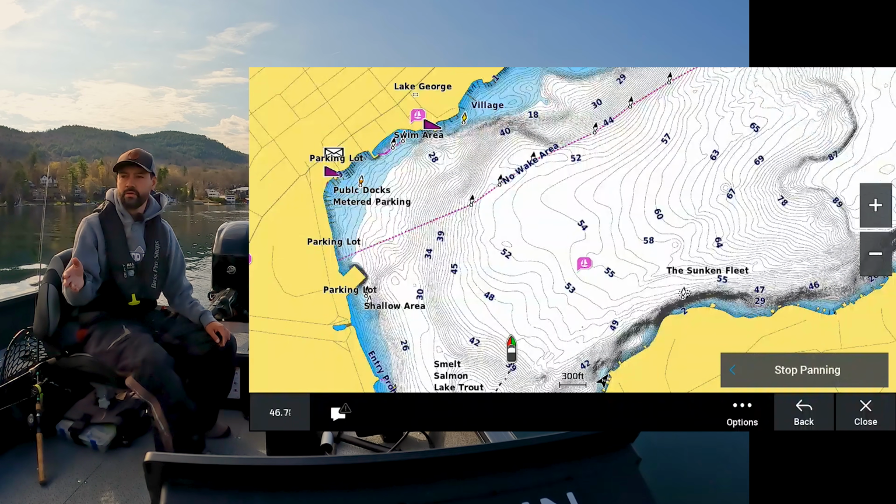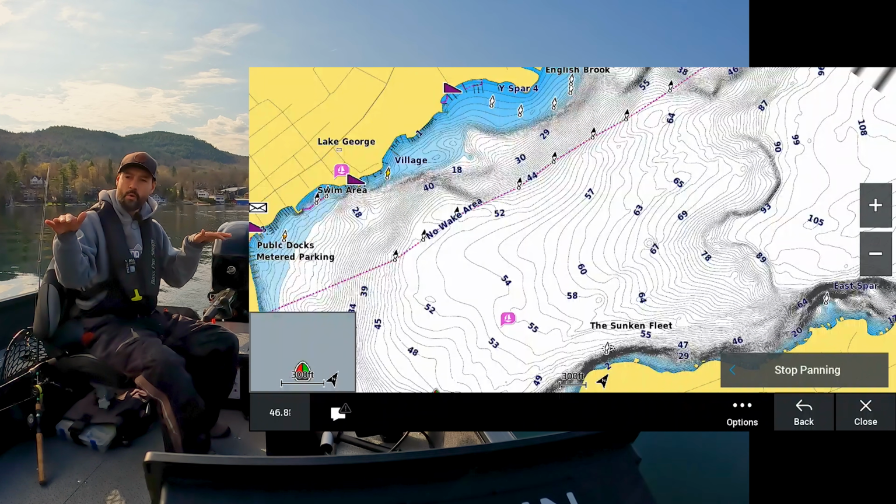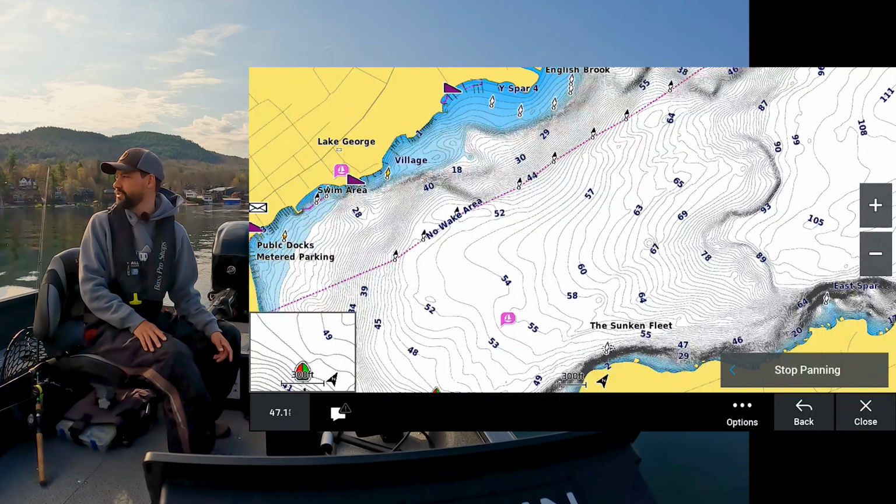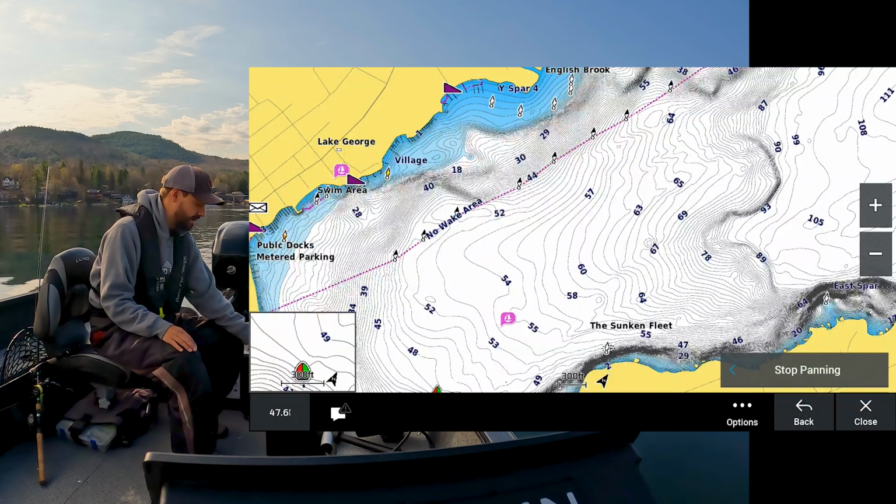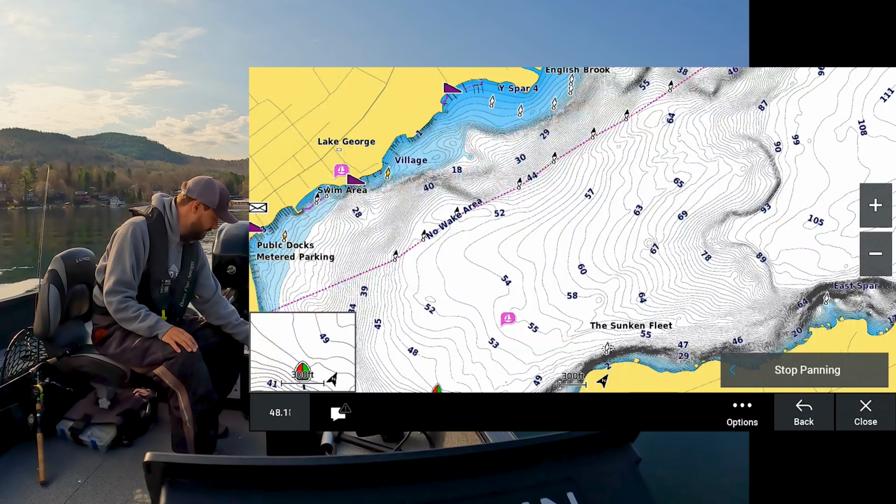So what we're gonna do is, since it's the smelt run, we are gonna hop up on almost full plane, or kind of go as fast as we can while reading our 2D sonar. And we're gonna look for smelt balls, schools on sonar as fast as we can go. So let's go back here.